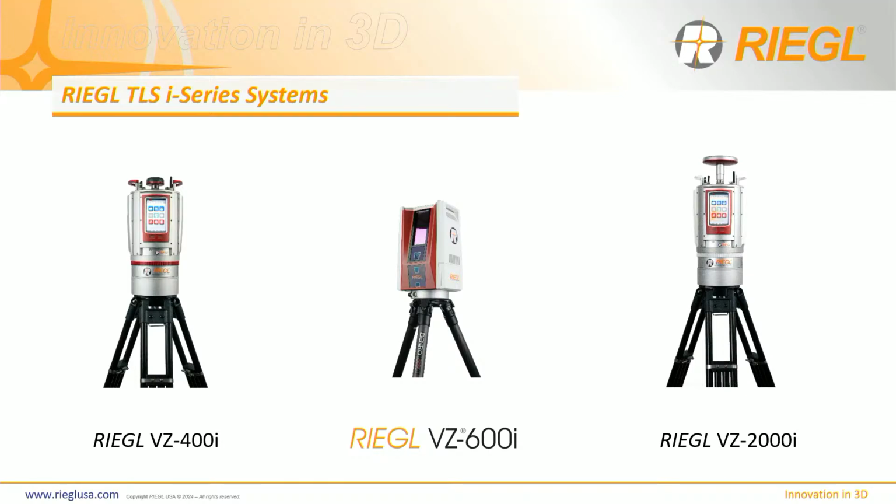Let's go ahead and look at the specs. I don't want to talk too much about it, so I'll just highlight some of the specs. And of course, we'll be here to talk about the scanner outside in more detail if you want.